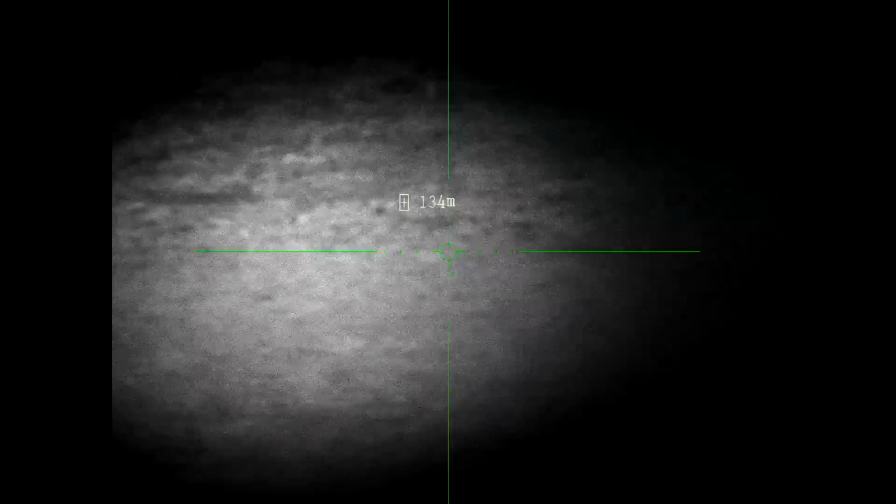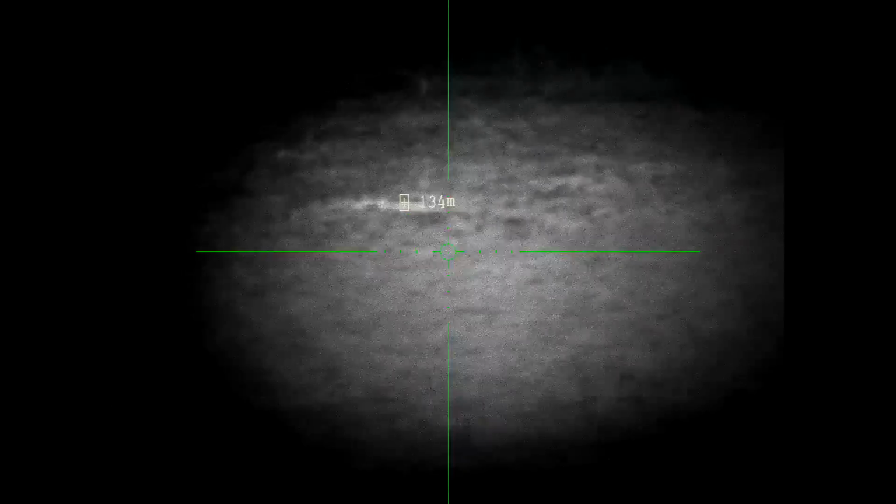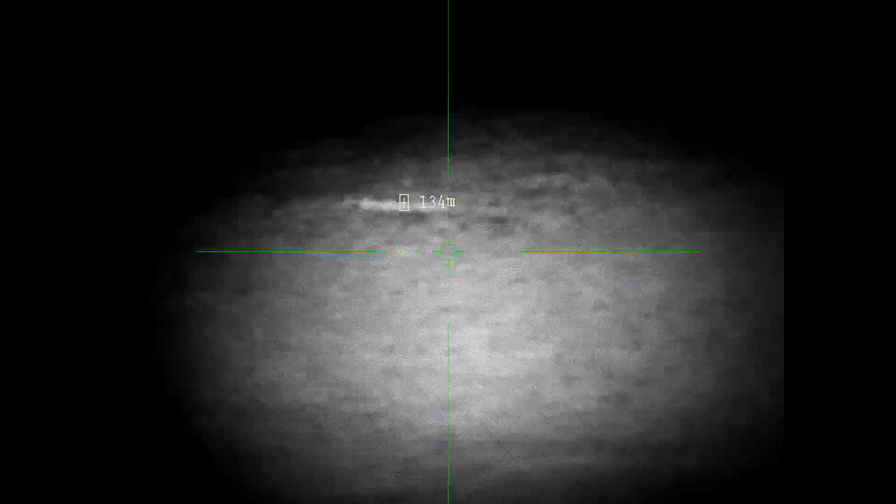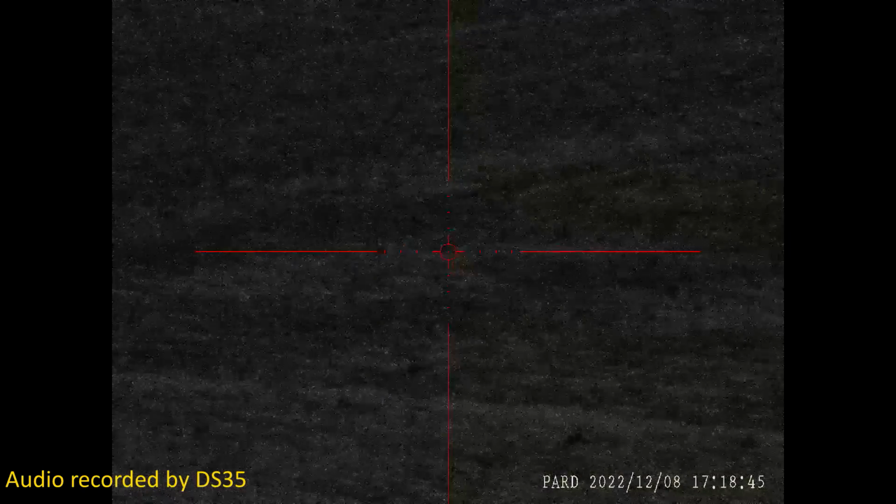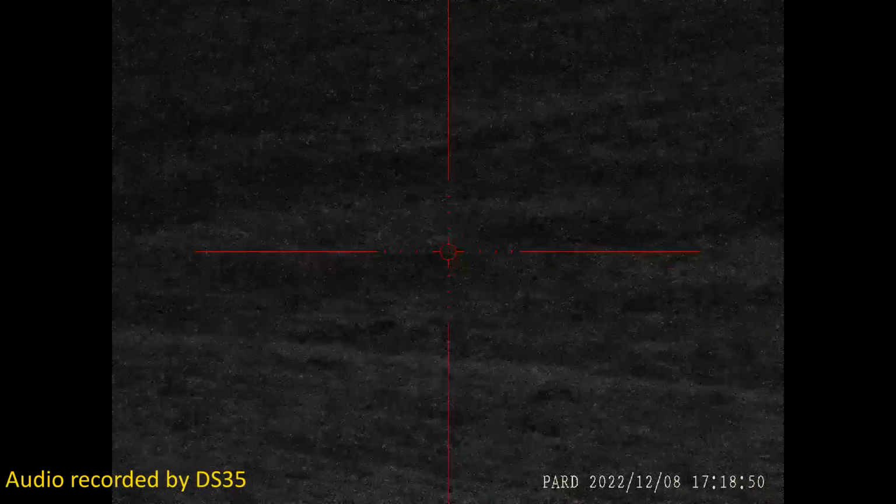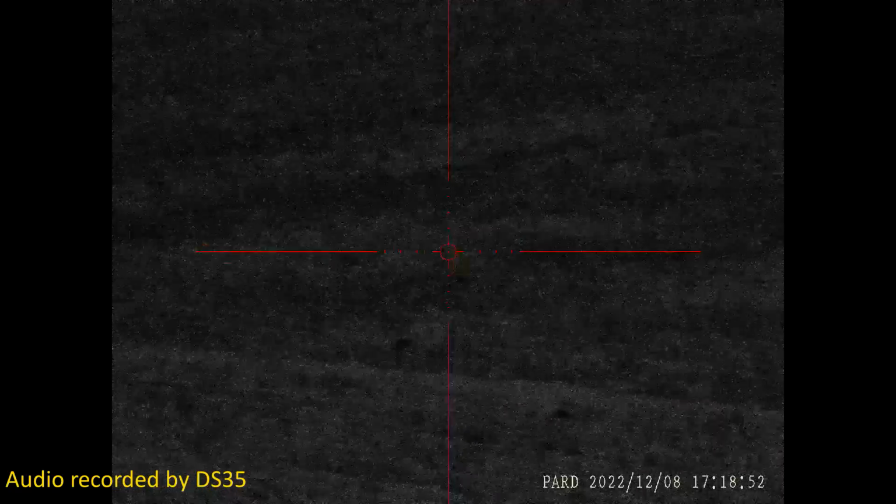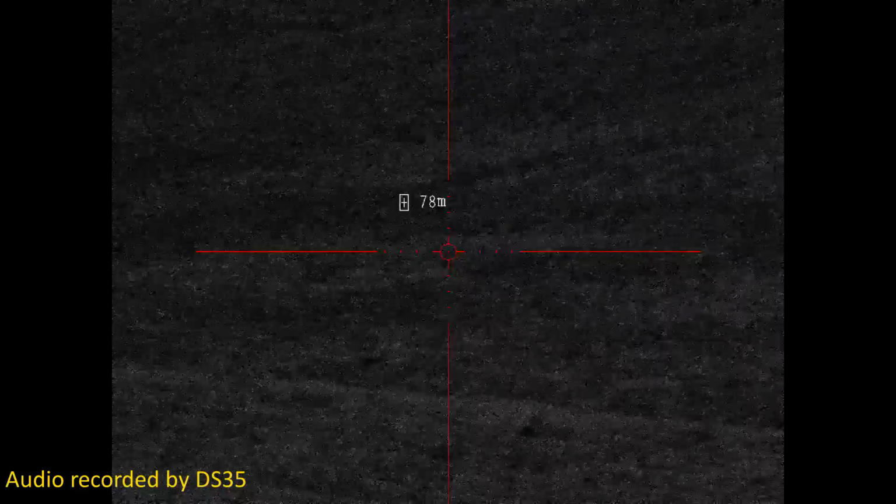Coming right now, I had some inquiries from folk on the Airgun forum. Someone was asking me, will the DS35's illuminator be good to 200 meters plus? So I think you'll see that answered right now. Let's just start at closer range, black and white mode. Right, so refocus slightly. Okay, and what range are we at? 77 meters.